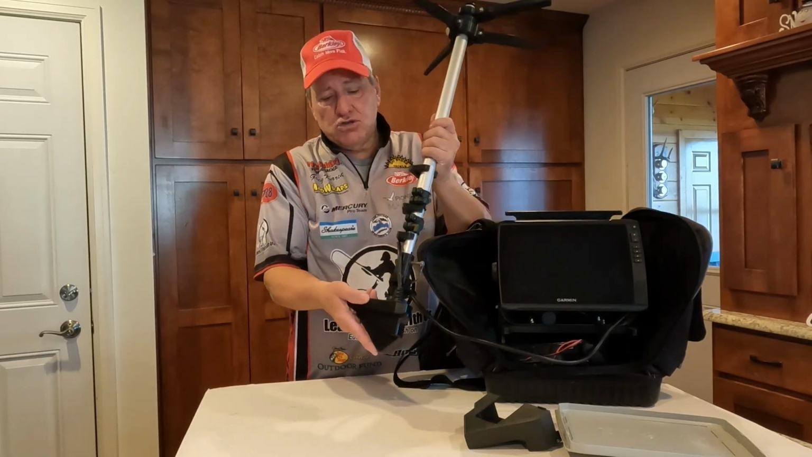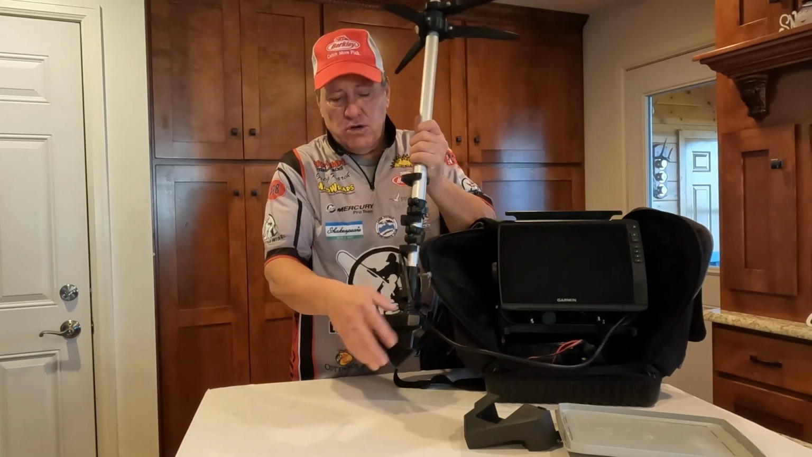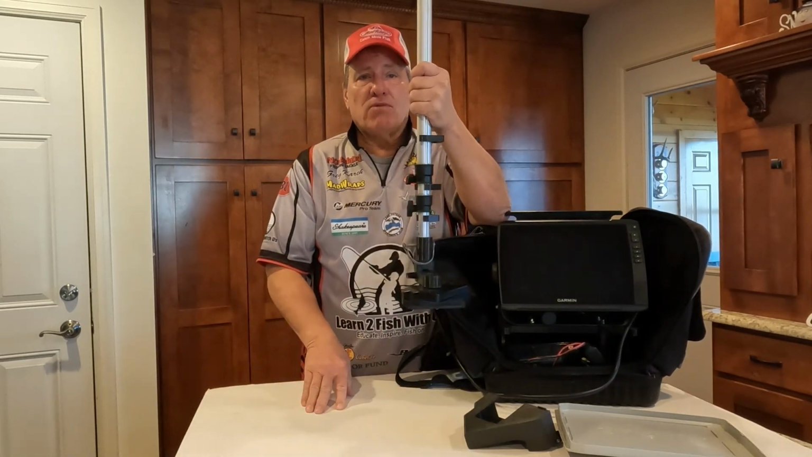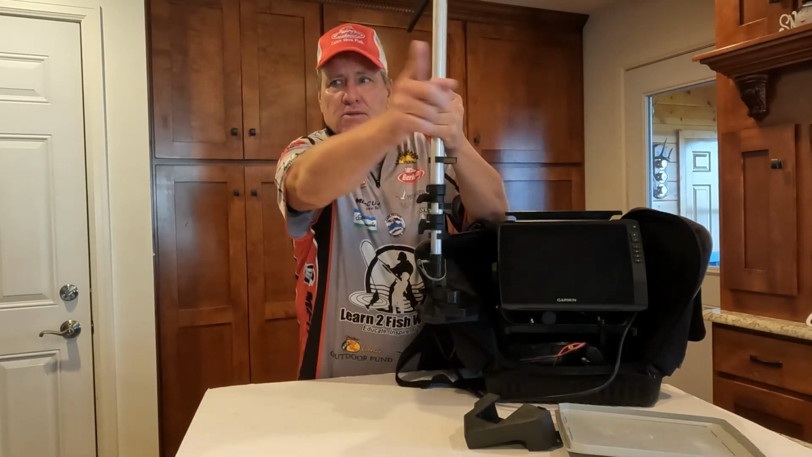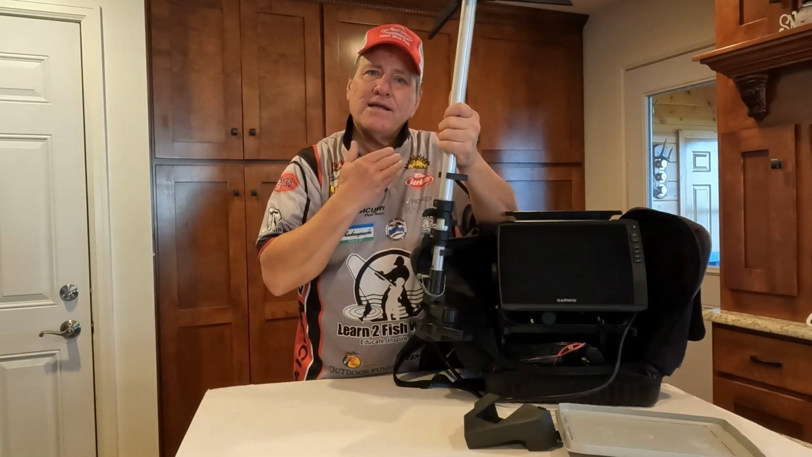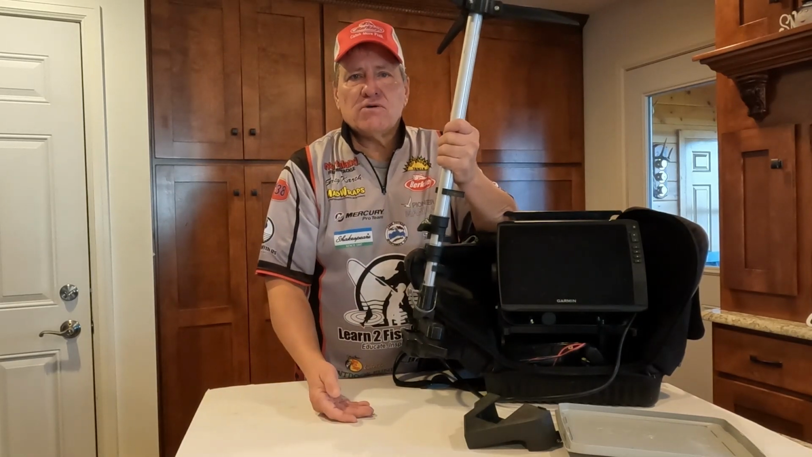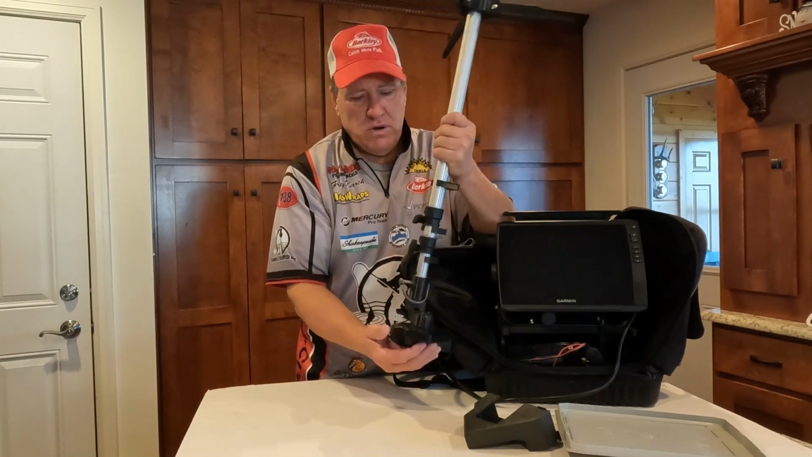The other mode is perspective mode. So if I'm fishing shallow water, I might turn my transducer like this and go into perspective mode. Now what that's going to do is shoot a beam that goes this way, and I can see fish swimming in and swimming out. What's really nice is you can see how many fish are in that area. Sometimes that might be what you want to use as a forward mode.